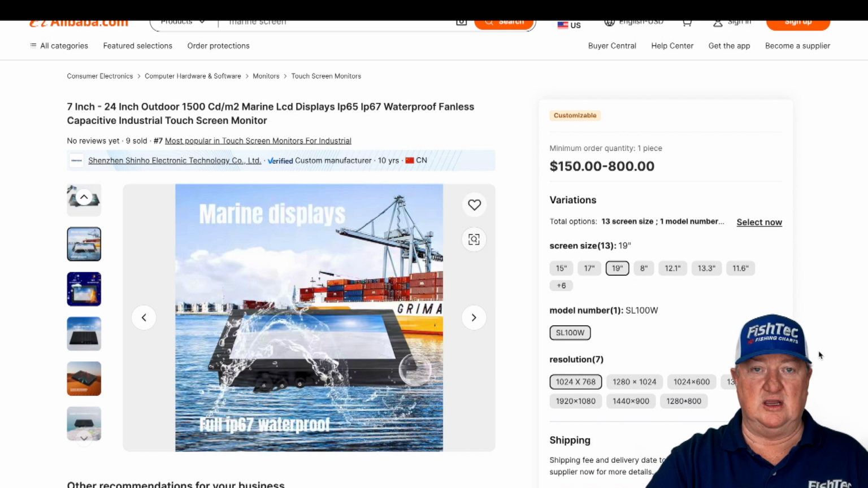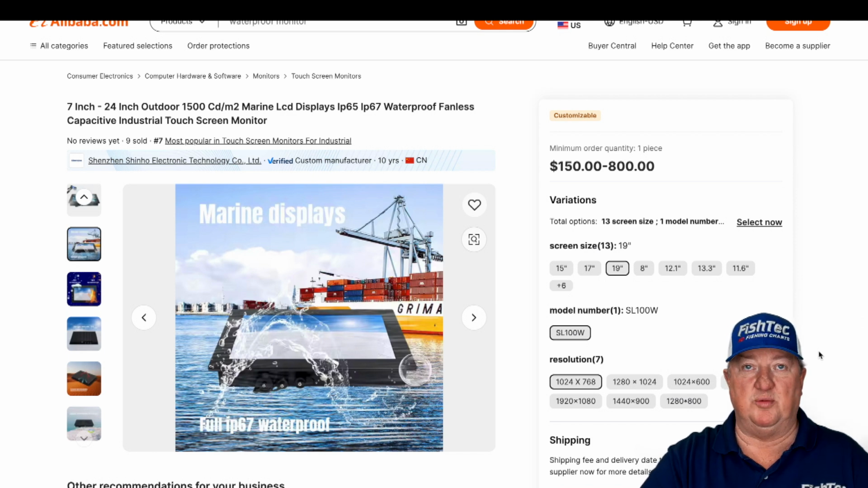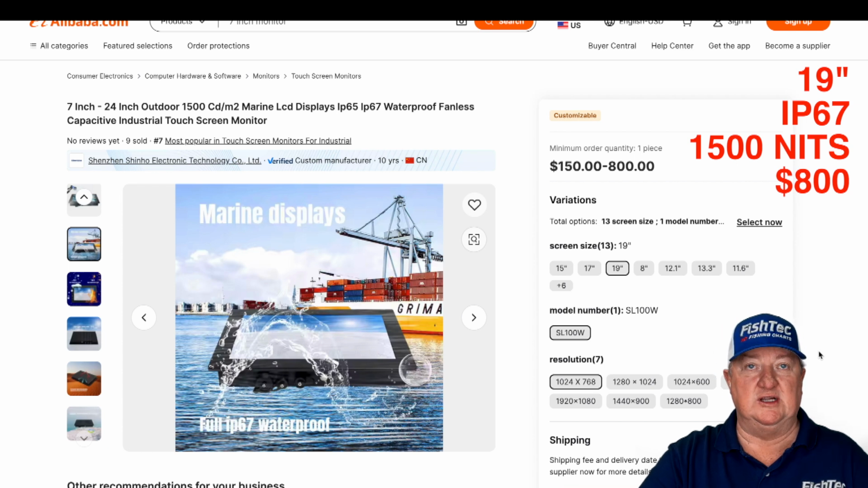Another one that I had a look at here. This is the full IP67 waterproof unit. This is also a 1500 nit or candela per square meter. Unbelievable units. These ones bounce all the way up to $800. Okay, I'm going to say that again. A fully waterproof screen, the 19, goes up to $800. And these screens, you have options up to 19. So I'm going to take a guess here: a 19-inch screen with a 1920 by 1080 display will probably be at the high end of this price range.